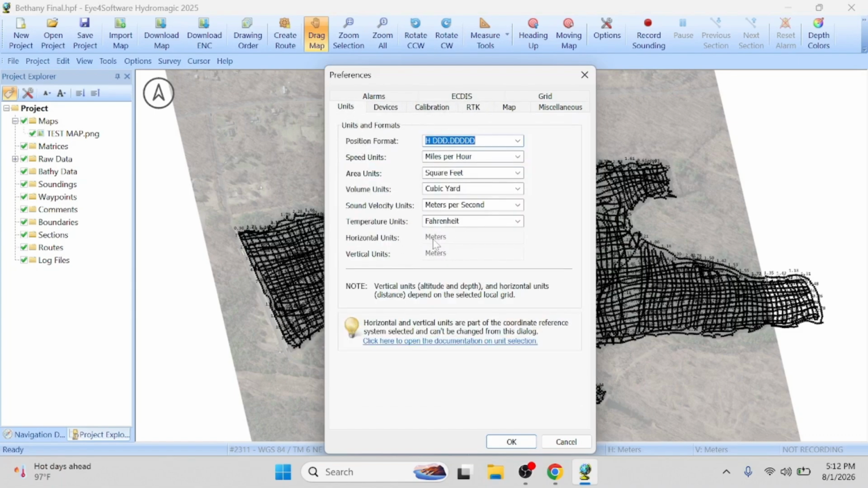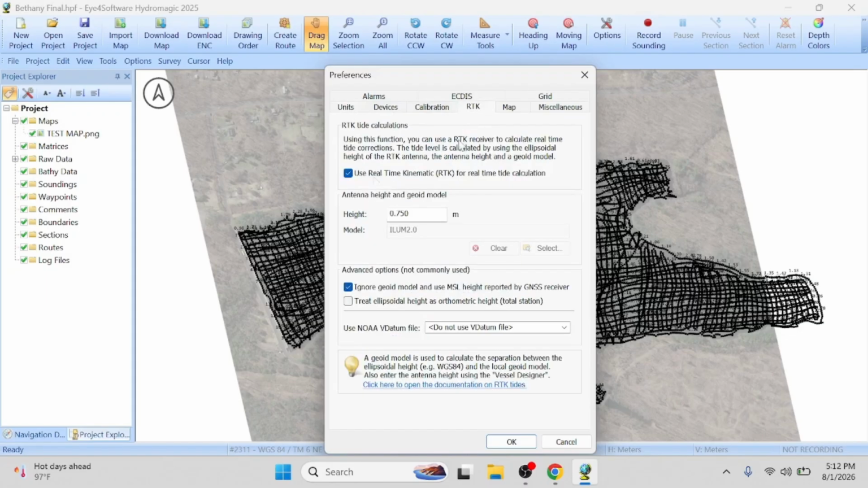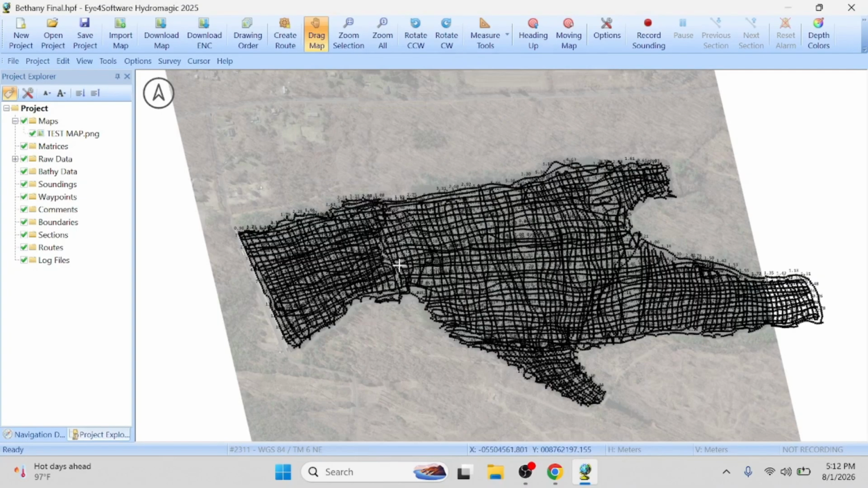And this one was done in meters. So for RTK, you're going to check the box, use real-time RTK. You're going to have an offset height from the bottom of the GPS to the water, and then a separate offset from the water line to the bottom of the transducer. So those are two offsets that go in when you use RTK, and we'll get to that more.